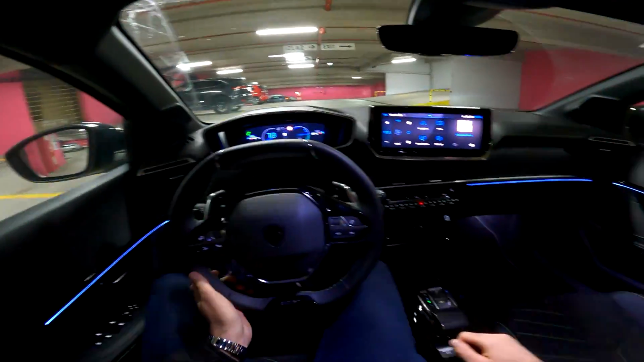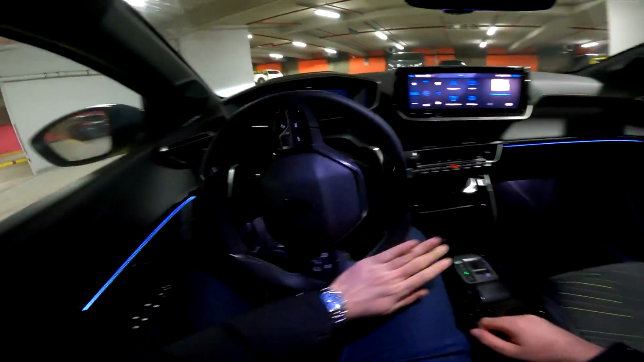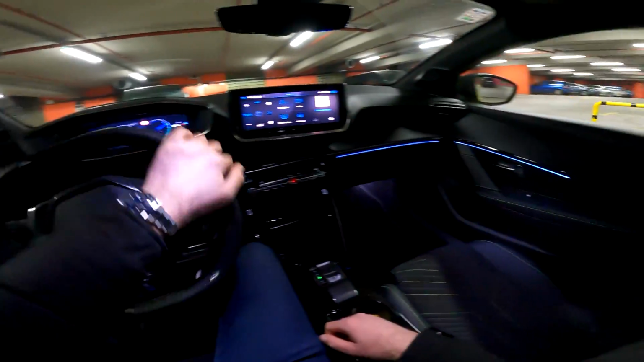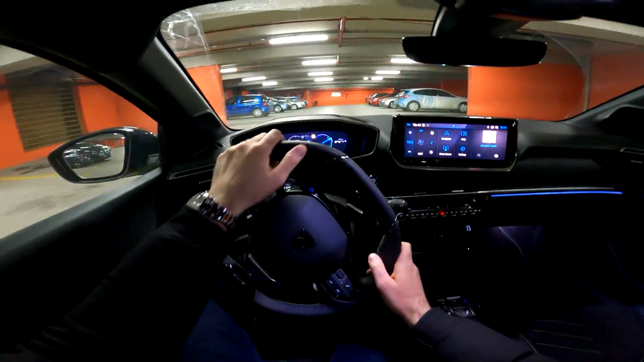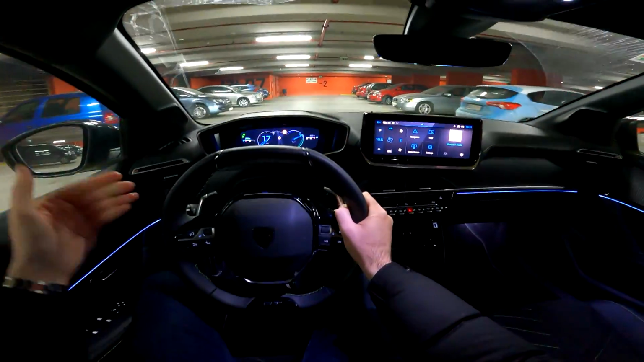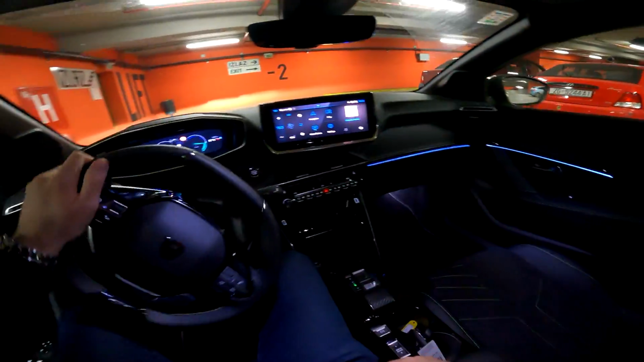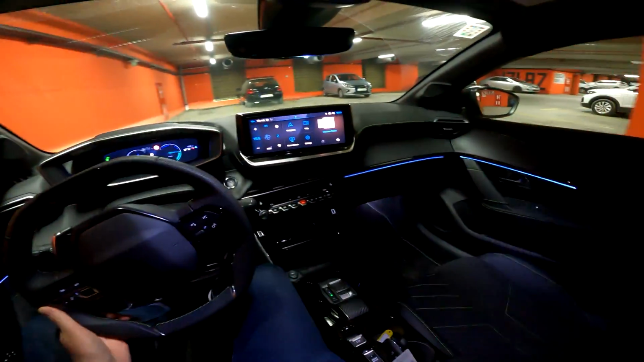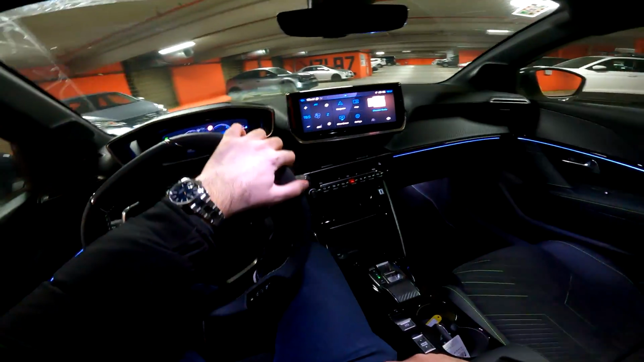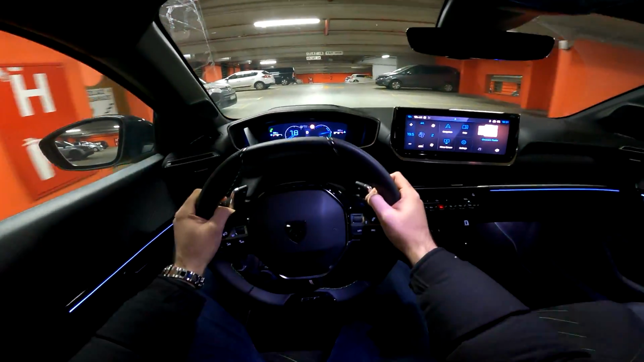Now in terms of powertrains, there are various options available. PureTech petrol engines, they have 75 horsepower or 100 horsepower, and then you have the 48-volt hybrid, which we have 100 horsepower that we have in this car, or 136 horsepower. And once again, they come paired with this new 6-speed dual clutch automatic transmission, e-DCS6 it is called.